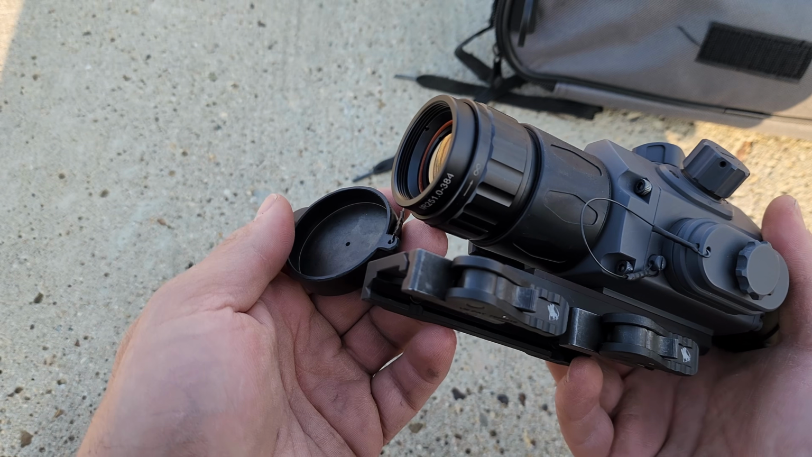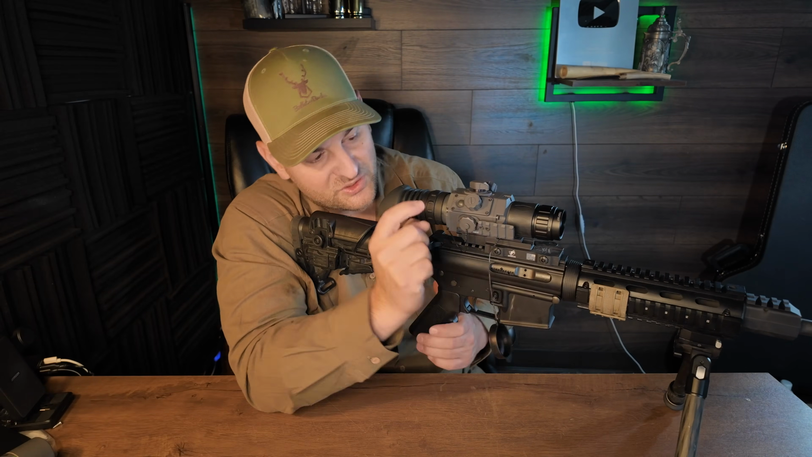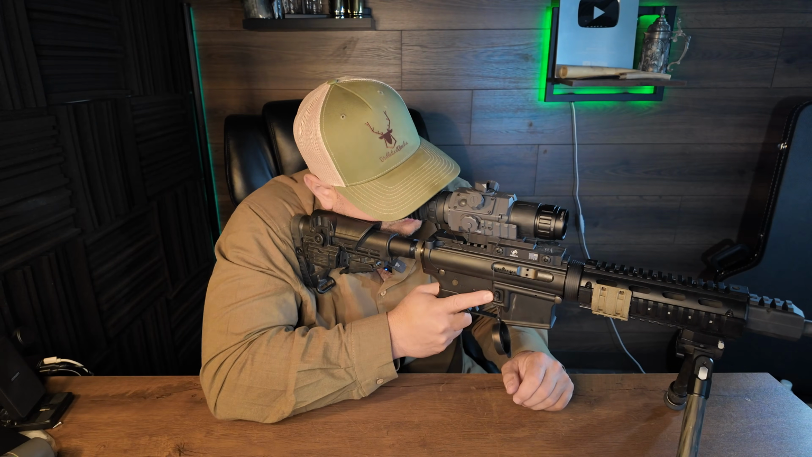It also comes with a filter cap that's attached via a little metal, rubber-coated wire. And what's cool is some of these other caps are as well, so you don't lose them. Let's go ahead and turn it on so we can talk about how the menu works and some of the other features of the optic here.